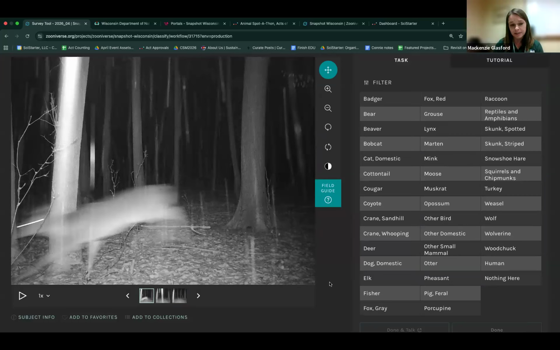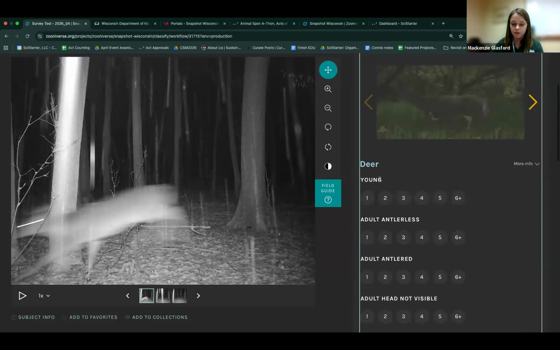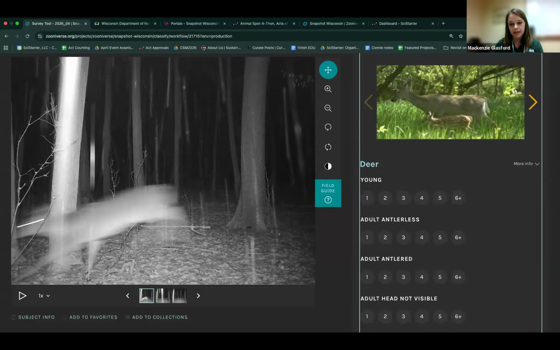There's also different ways. We talked about rare species. Our project is one of the ways that they track rare species across the state. And this might be a good chance, Emma, if we want to show the data dashboard.